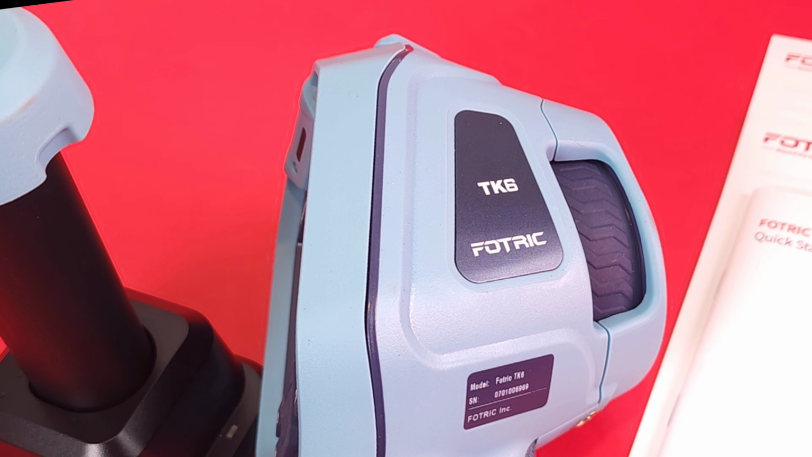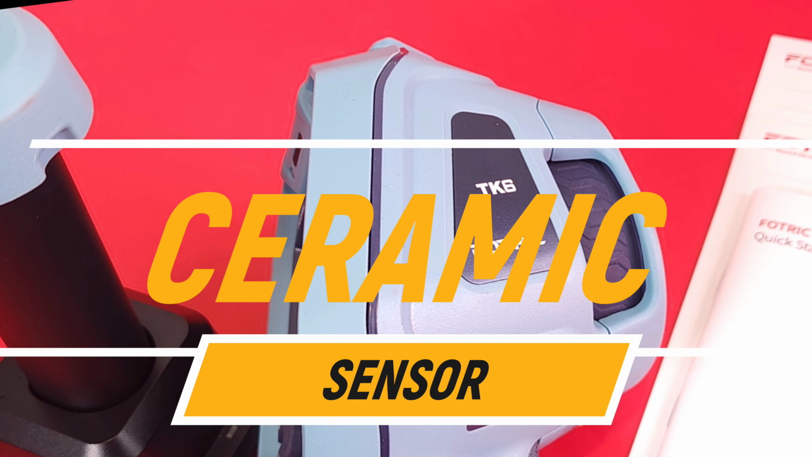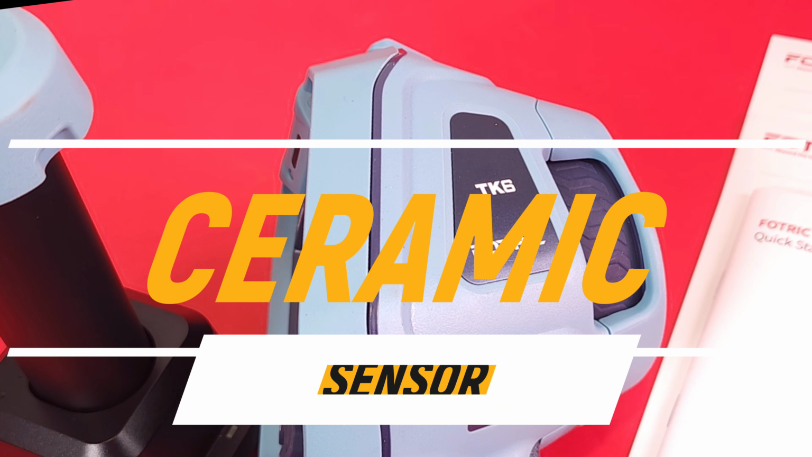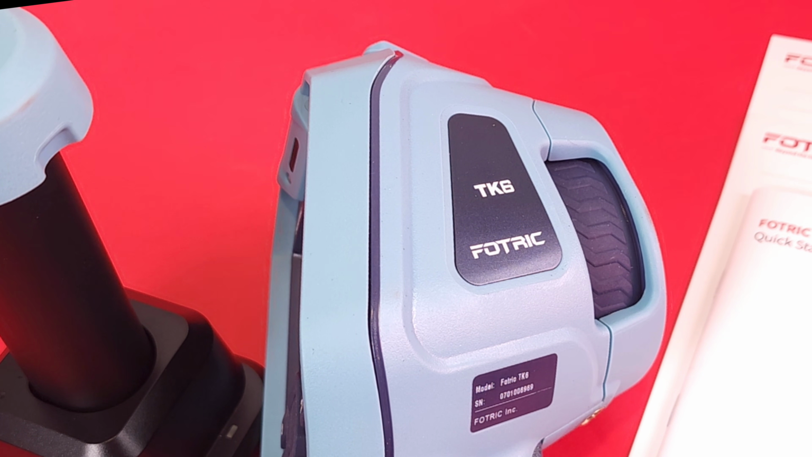It has a ceramic package sensor. Extremely rare at this price point. And that means better durability, more stable readings over time, and the biggest one, the hugest caveat, higher sensitivity. It's actually built for real thermal camera field work.